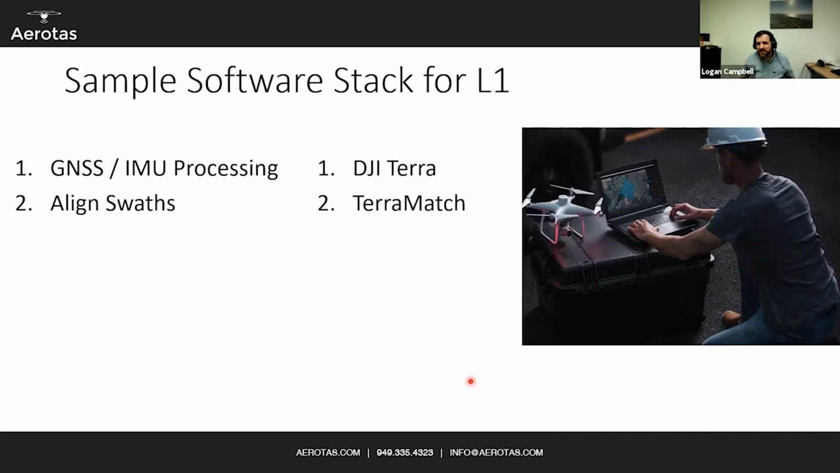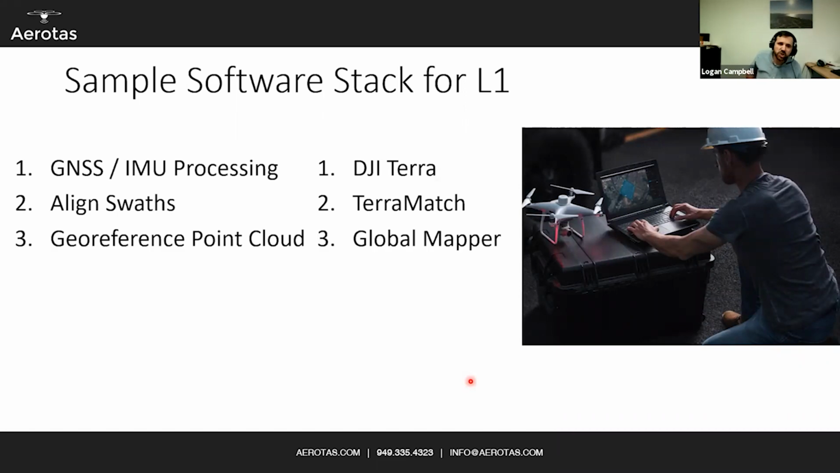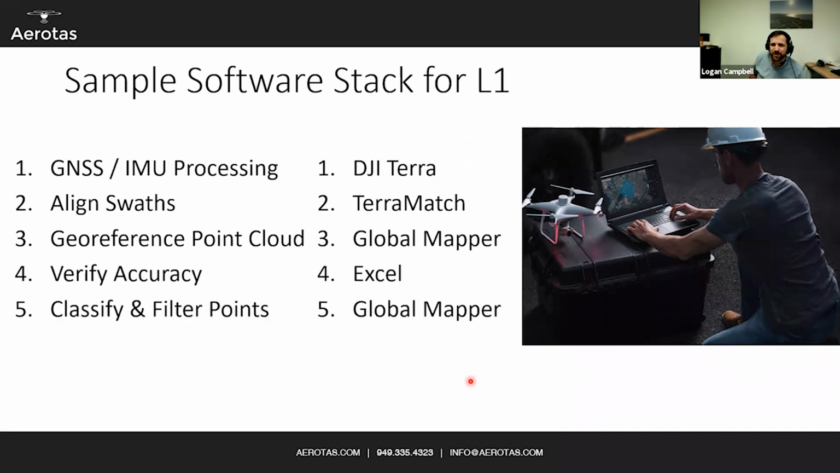You align swaths in a software such as TerraMatch, georeference your point cloud in something like Global Mapper's LiDAR module. You can verify your accuracy in good old-fashioned Excel, where you export your points and compare them to your known points. That's sometimes the best way to do it.